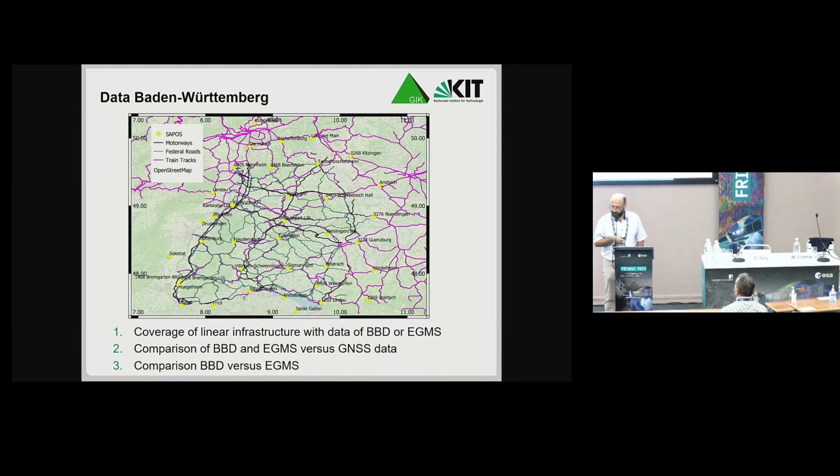For Baden-Württemberg, I will determine coverages of linear infrastructure. I compare BBD and EGMS versus GNSS data. The GNSS stations are at these yellow squares, and I also compare BBD and EGMS directly.